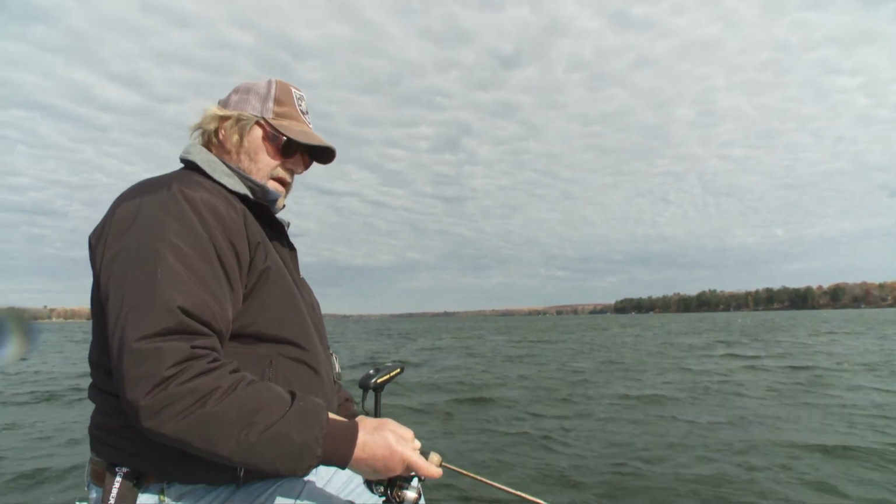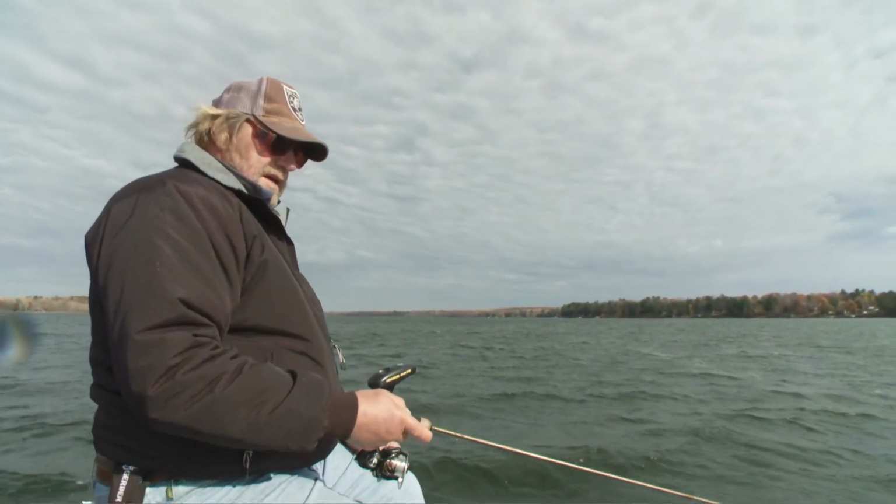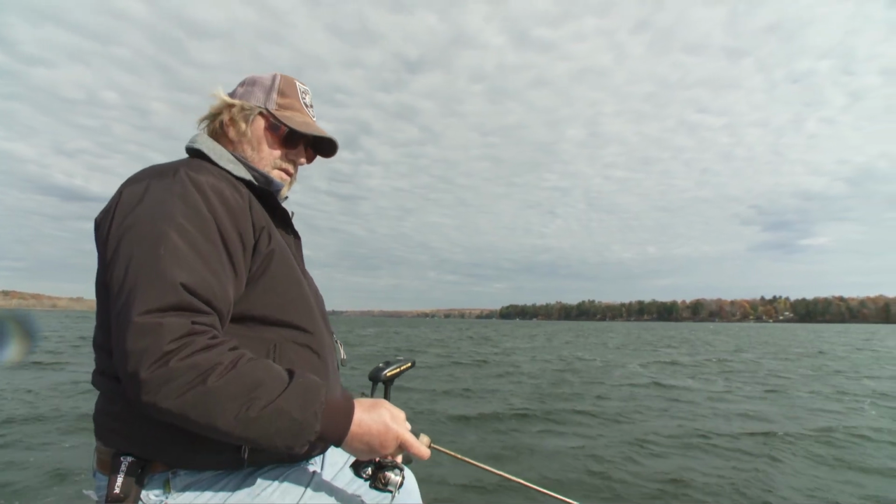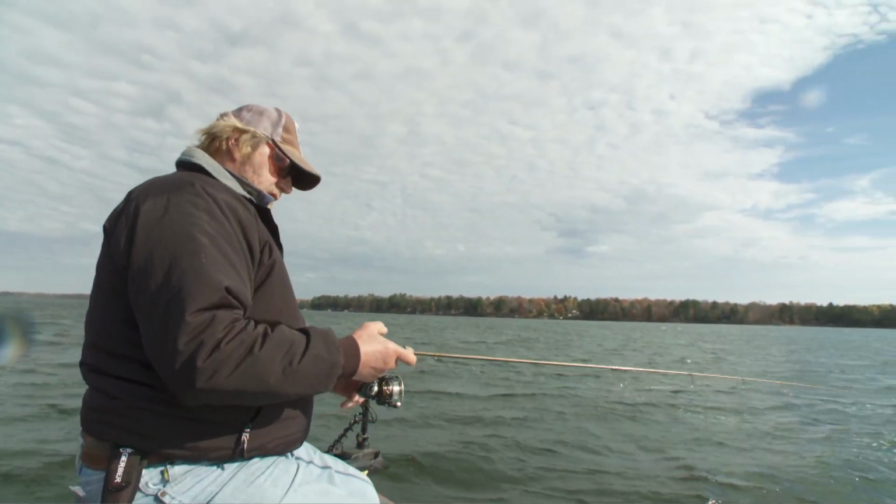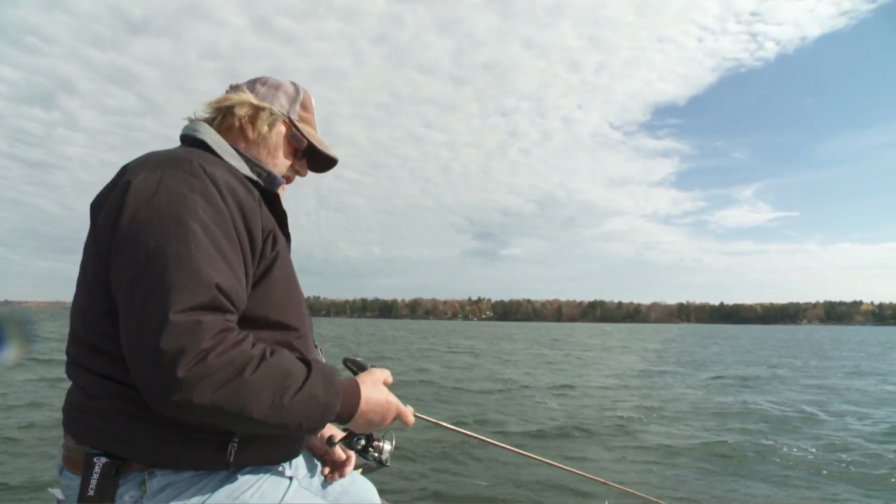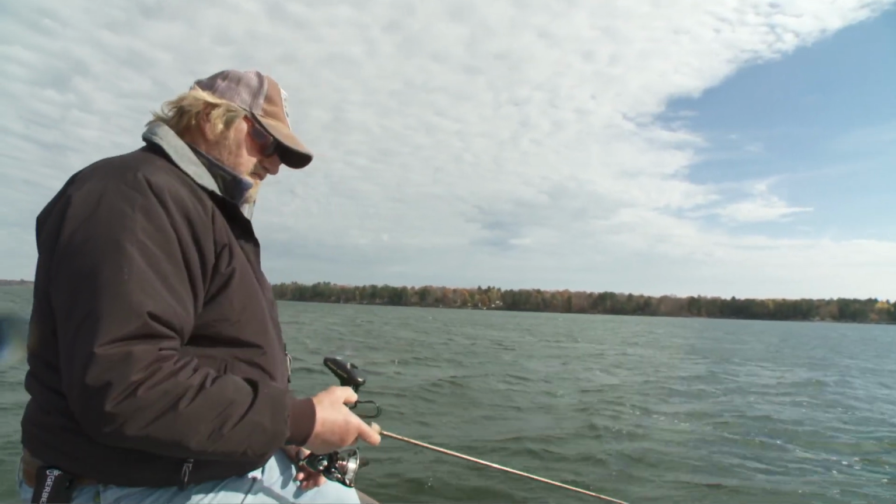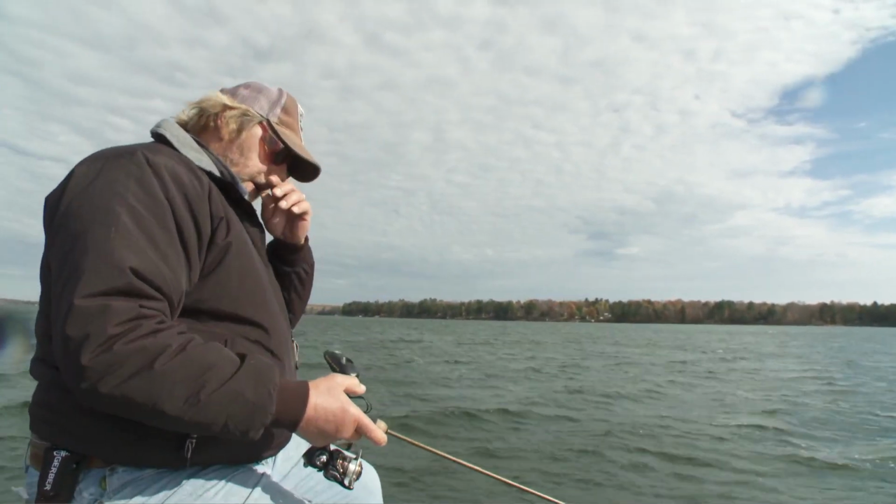The lake has got walleyes and bass and crappies and pike and bluegills and other things in it. And we found a school of crappies in deep water. Right now I'm at 41 feet. And we're just throwing little eighth-ounce jigs down to them.